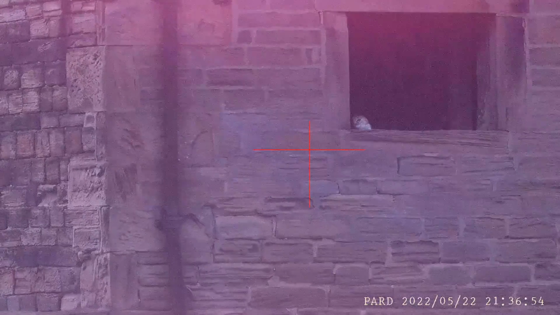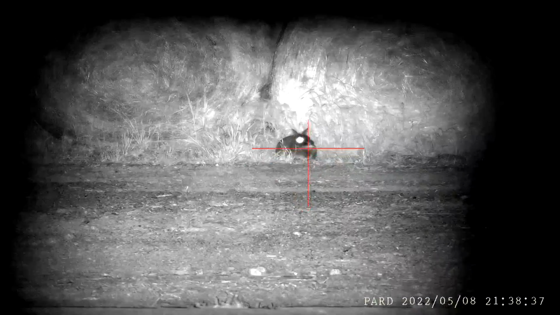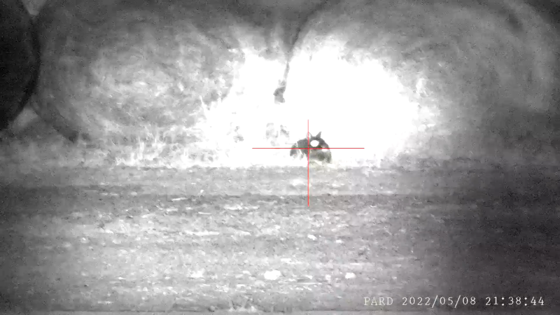On this trip to the farm I was being watched by a barn owl, probably looking to see what I was shooting that it could have been eating. This was actually a domestic rabbit that somehow got out of its enclosure on the farm. It's a good job I could clearly see the dark coloration and knew that it wasn't fair quarry.